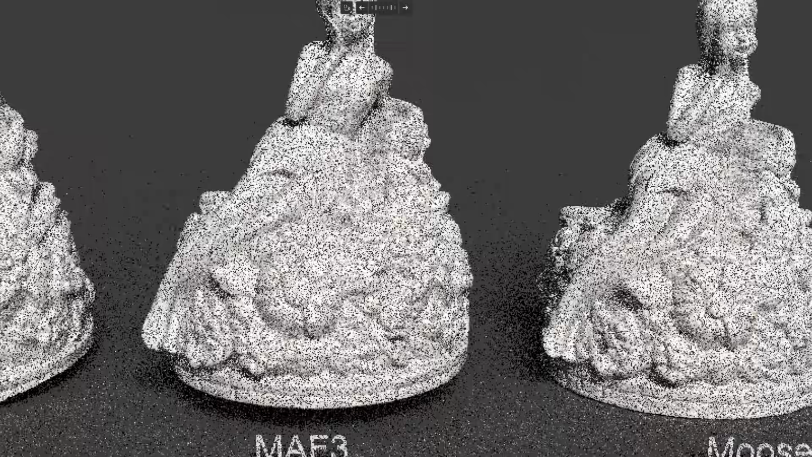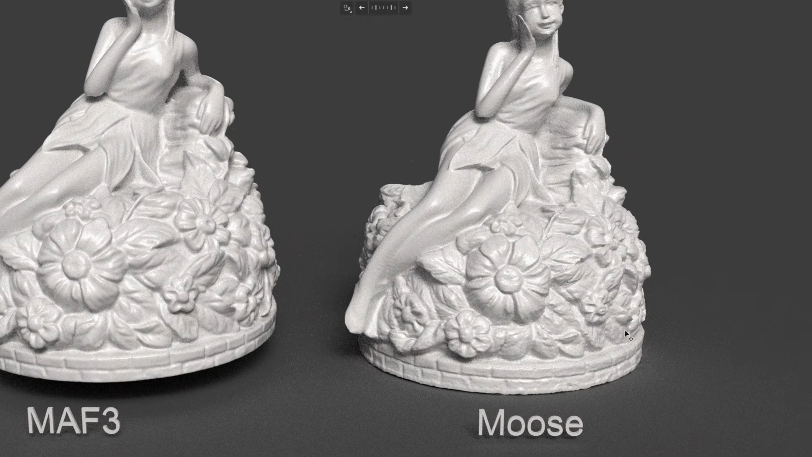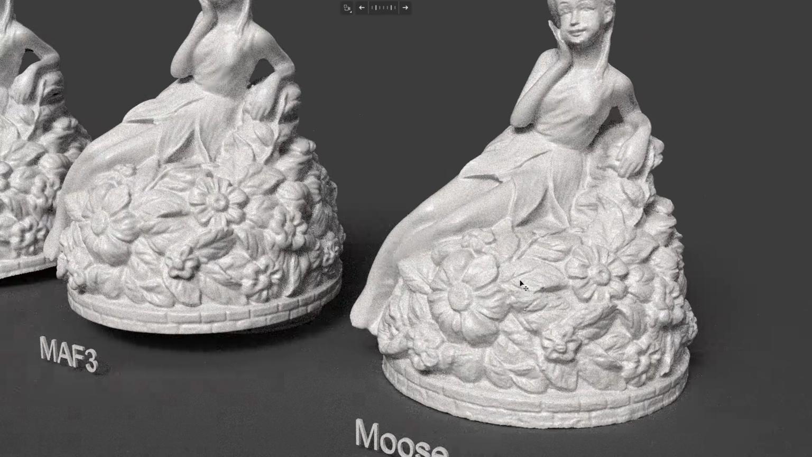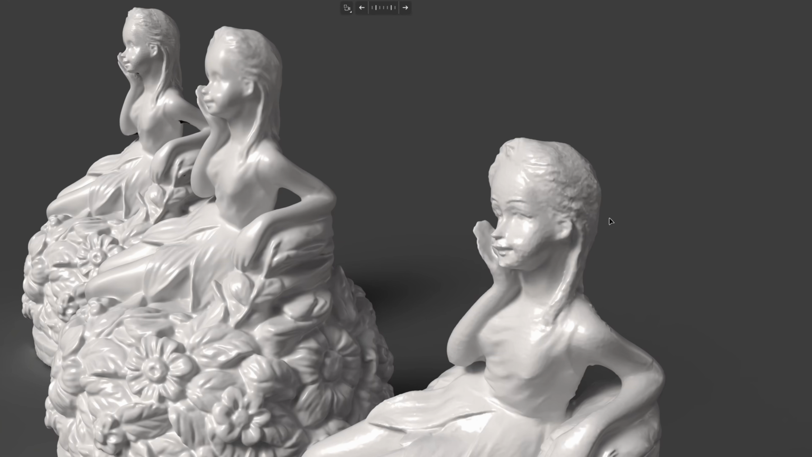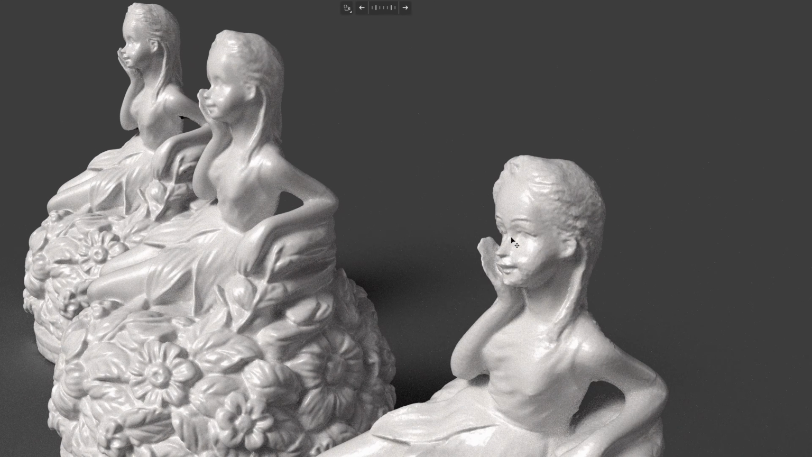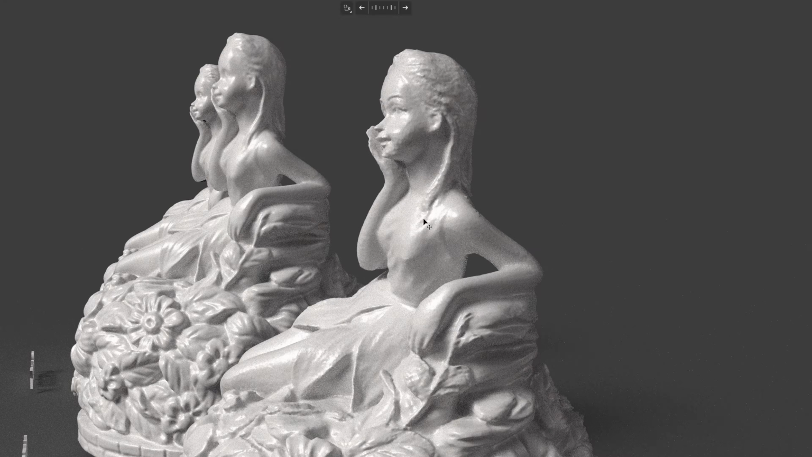And the Mole is a little rough on the surface and has less detail in the flowers area. And the face and the hair is a little rough. And the nose looks different. This is a single scan, no merging.